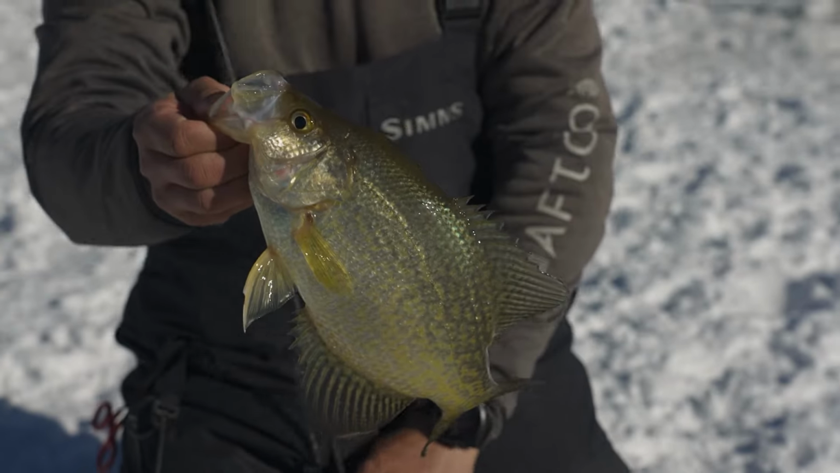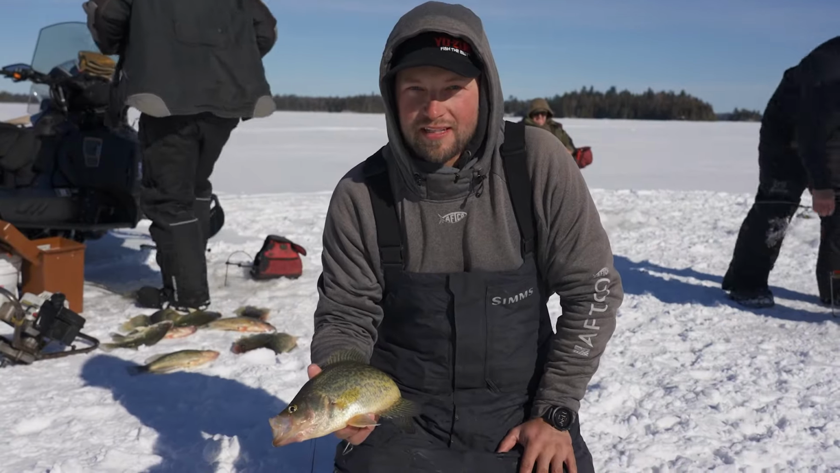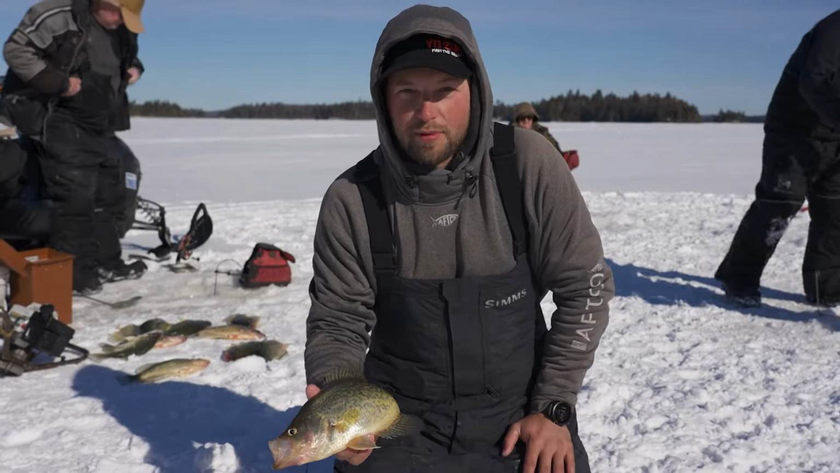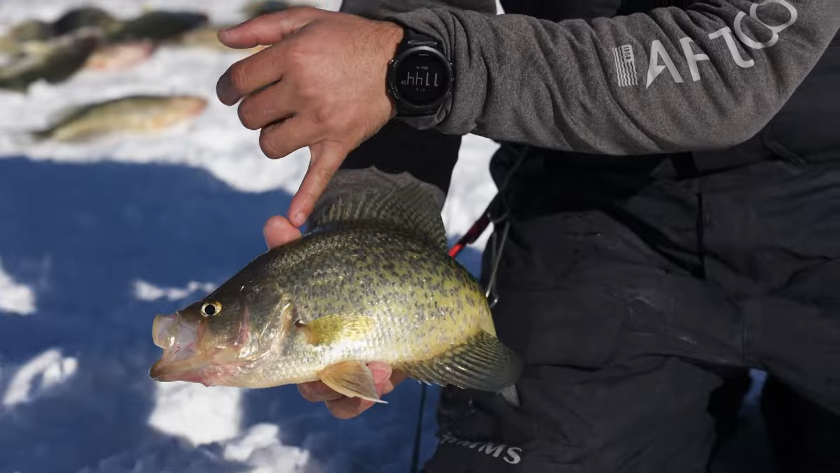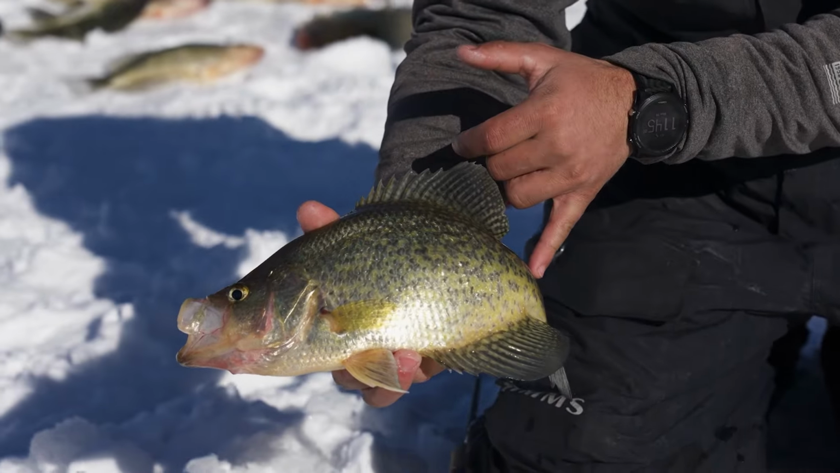That thing is gone. Today we're fishing black crappies, and the way you can tell between a black crappie and a white crappie is it's a lot more white on this whole side, where on the black crappies, this darkness goes through the entire fish.